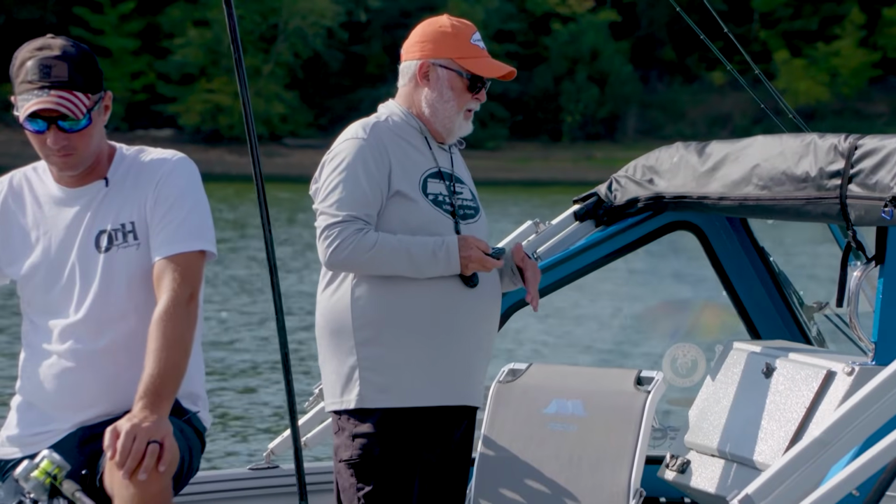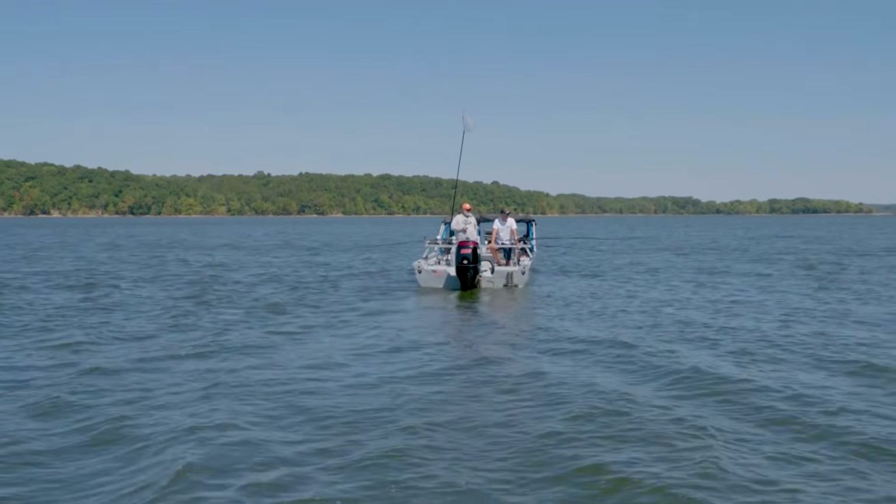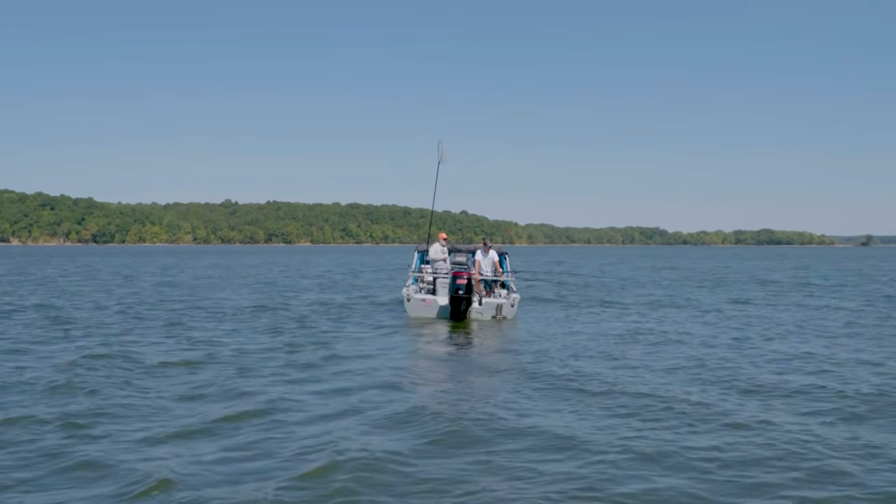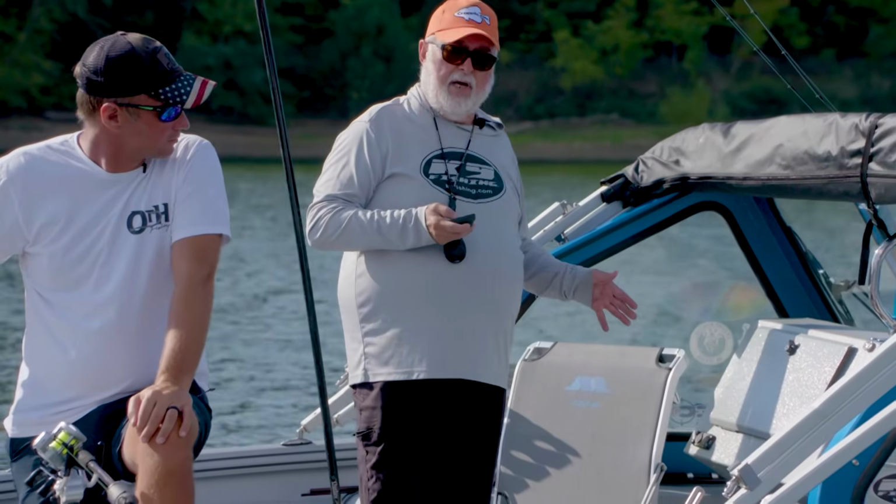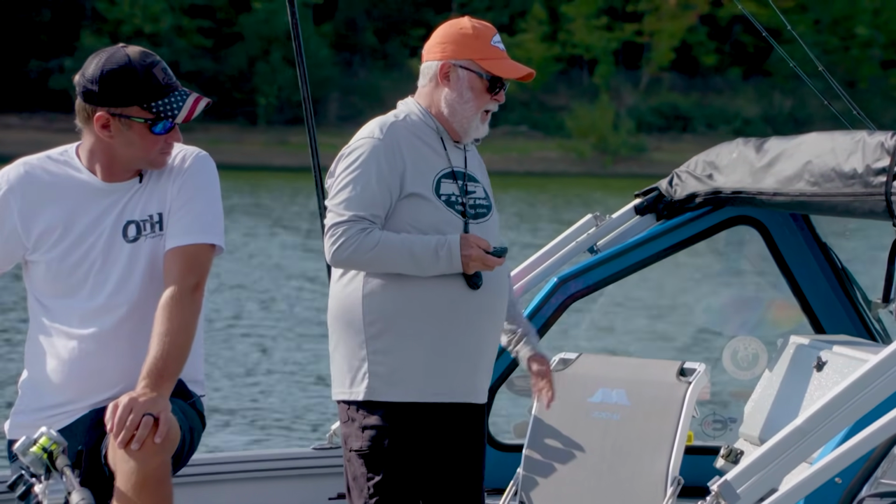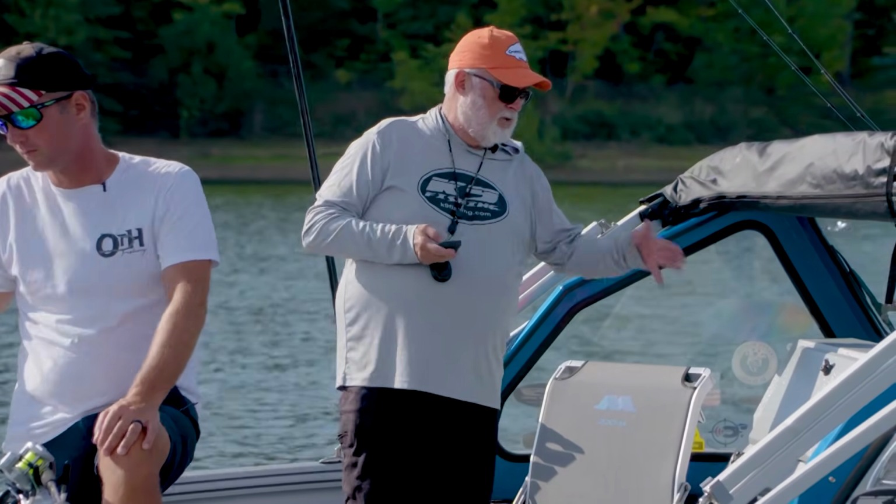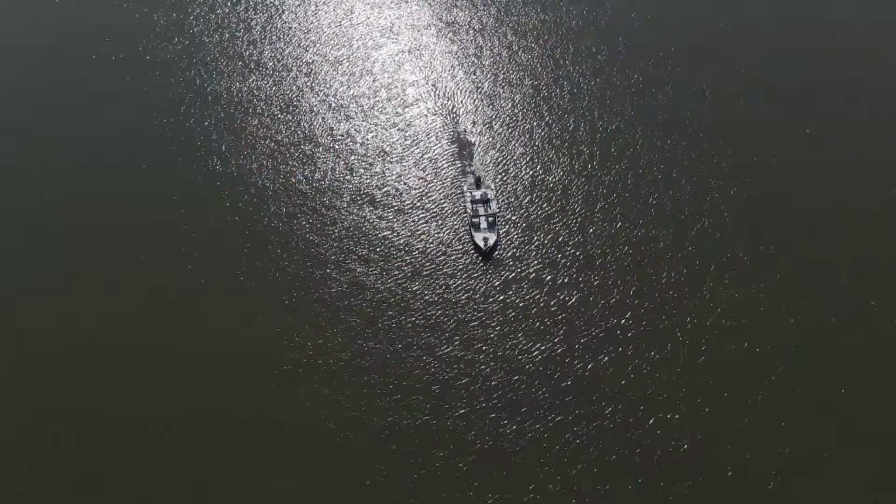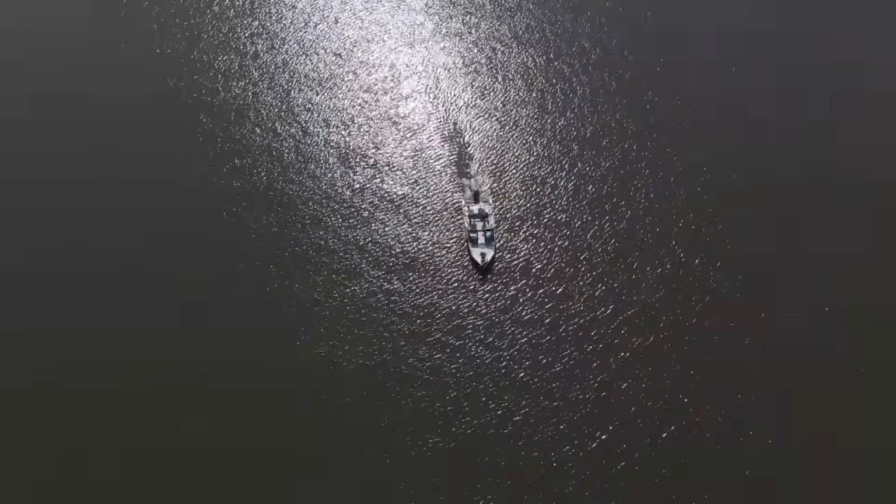I will run these crankbaits until this water temperature, which is 78 degrees right now. I'll run the cranks until the water gets down almost 60 degrees. I'm still catching aggressive fish, and then I will change over to long lining with road runners and swim jigs, stuff like that.